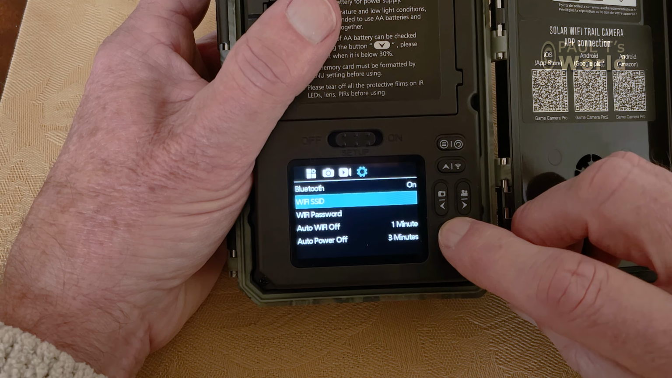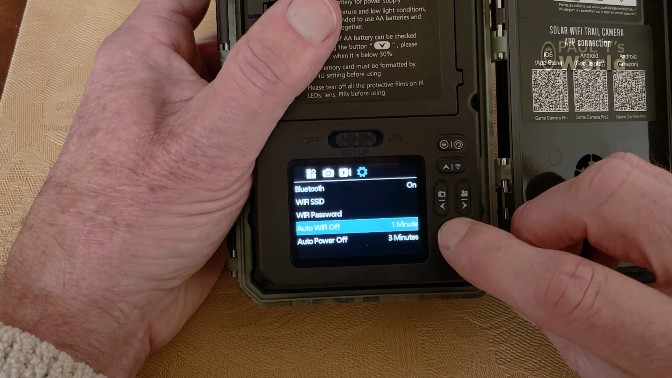Bluetooth. Leave Bluetooth on. If you want to use the Wi-Fi facility, then you can activate the Wi-Fi either by pressing the Wi-Fi button, or Bluetooth on your phone will activate the Bluetooth on the camera, which will start up the Wi-Fi. It sounds a little complicated, but in fact, once you learn the system, it works really well. Now, if you're asked for the Wi-Fi password when you first set up this Wi-Fi facility, then the set password is 12345678. Auto Wi-Fi off, I put for 1 minute.